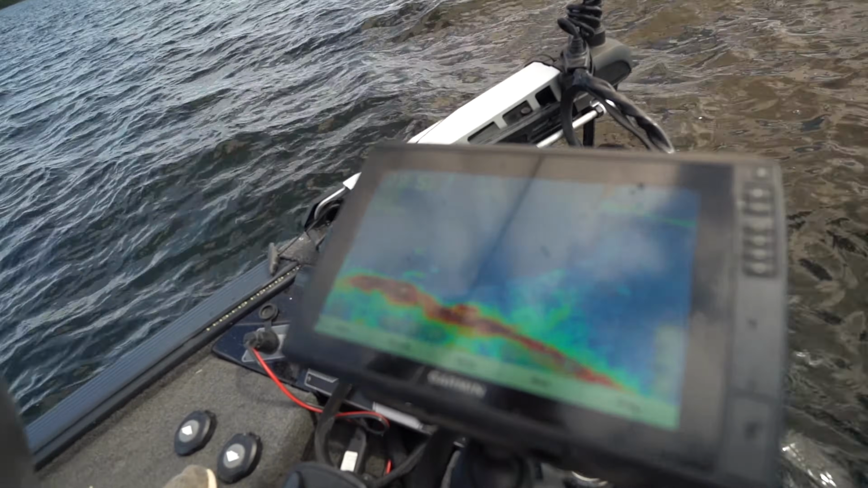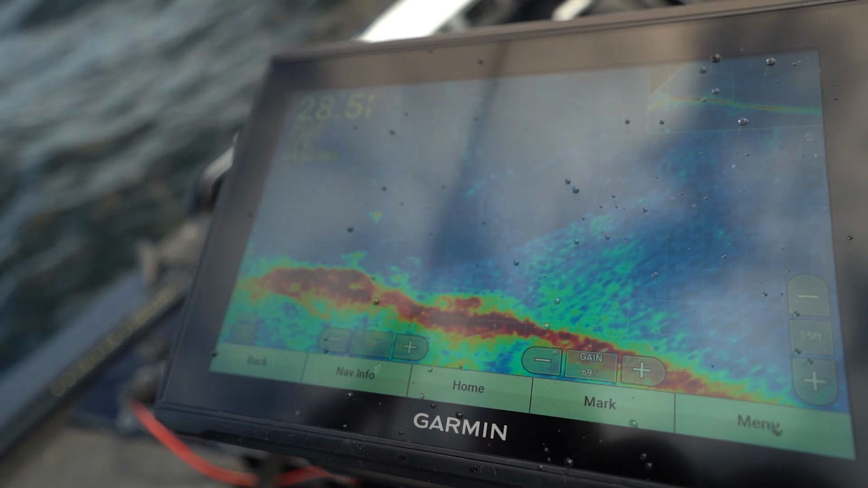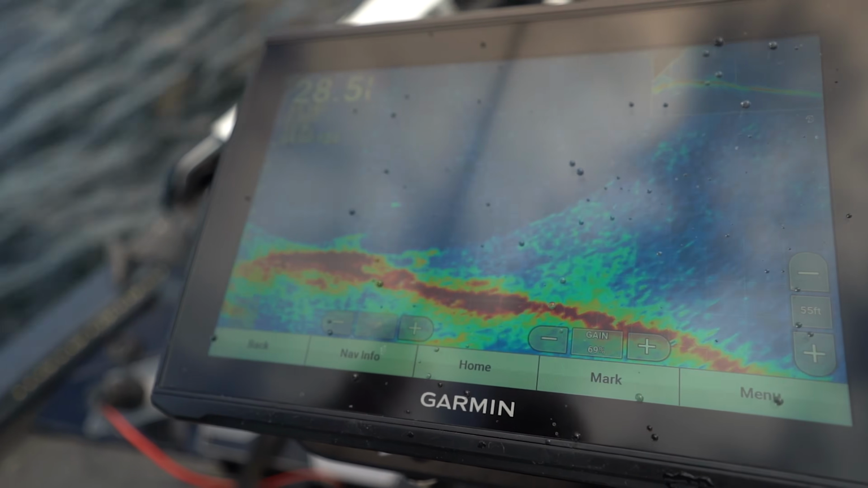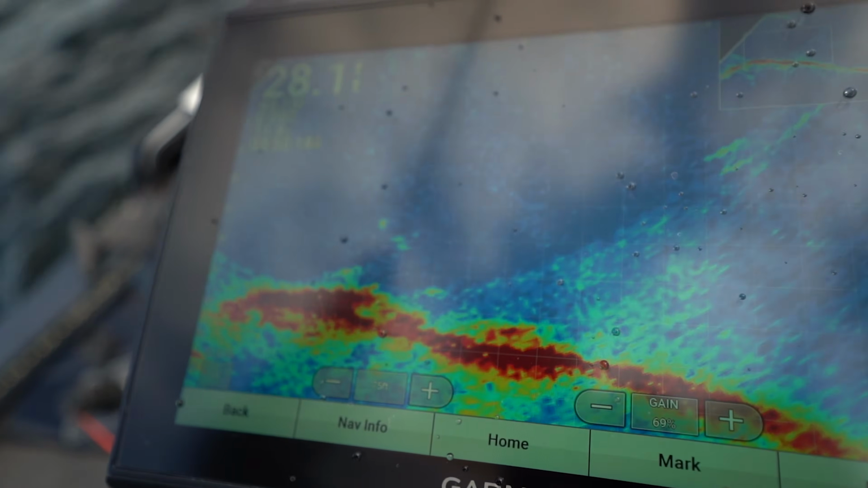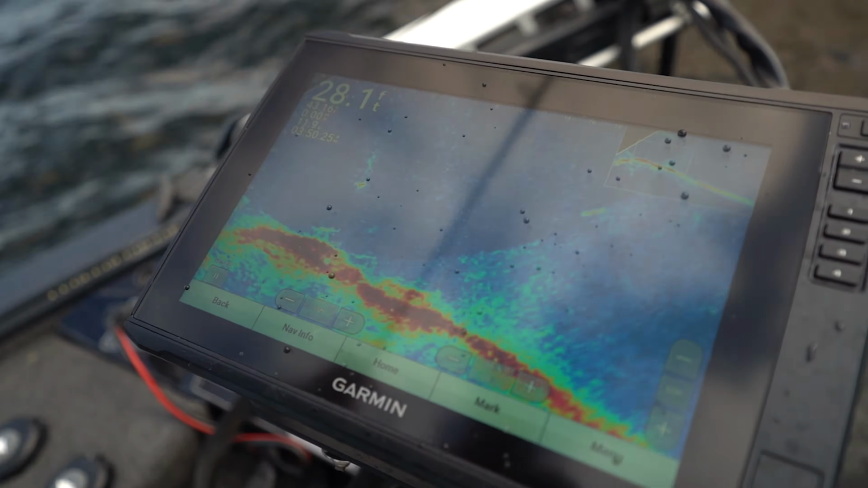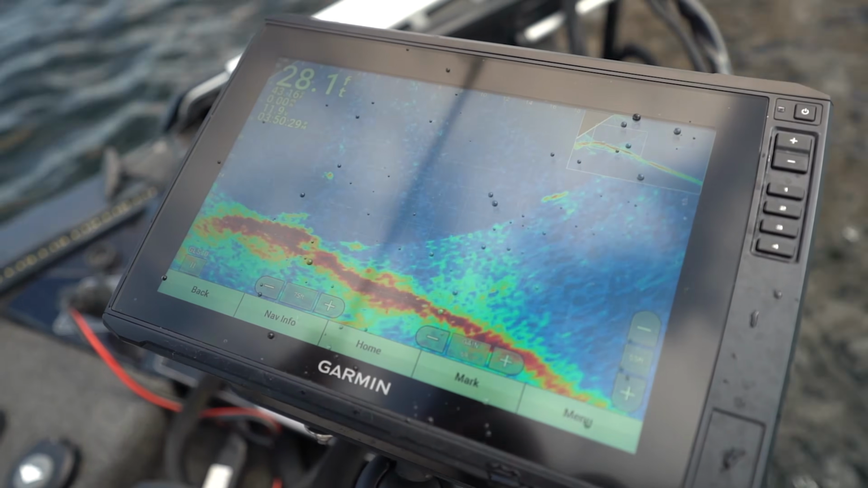Here comes some more. Yeah, they're getting a little wise to us. There's a bunch down there, though. I'm just going to keep it up here. You just have to be vigilant. Don't ever let them suck you back down to the bottom, because they'll just stare at your gear and make you think they're interested, but are just stringing you along.